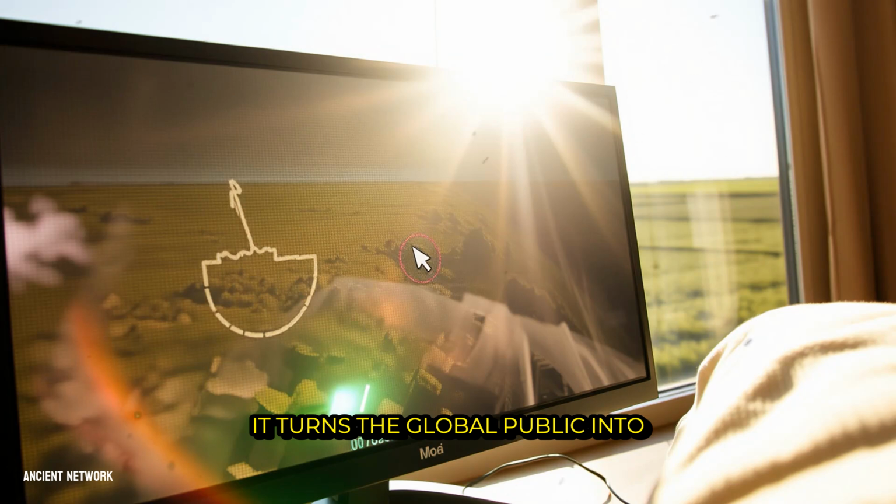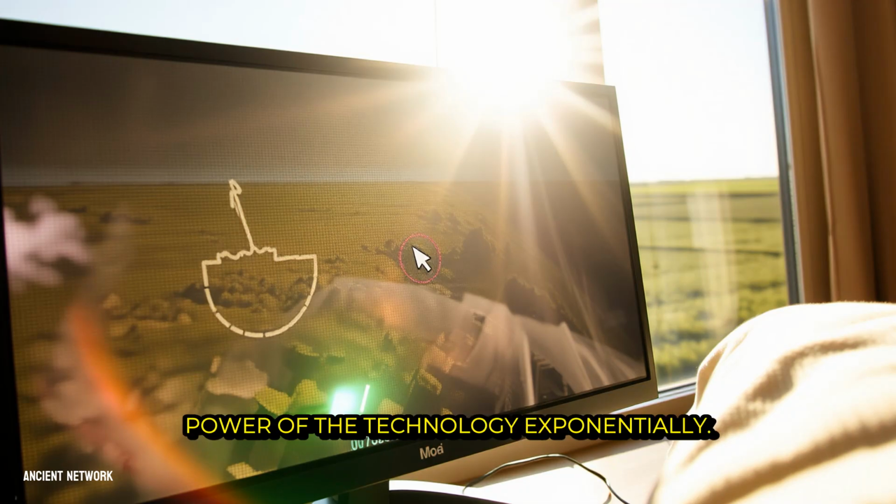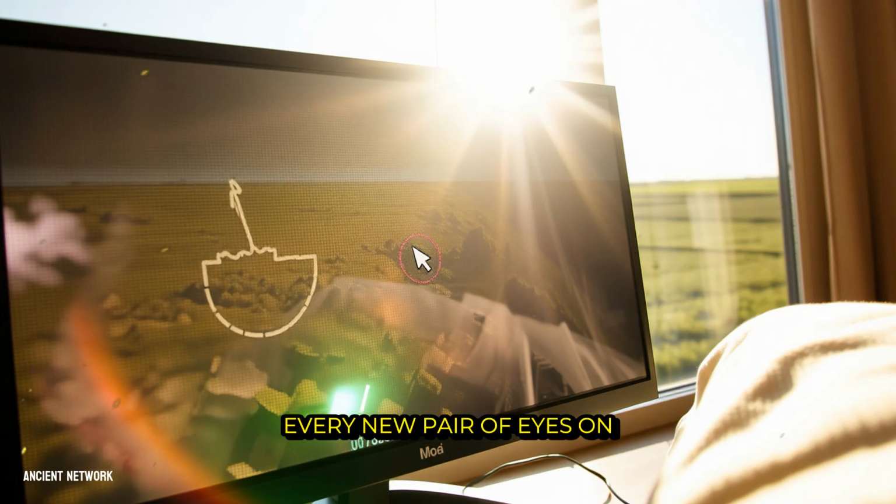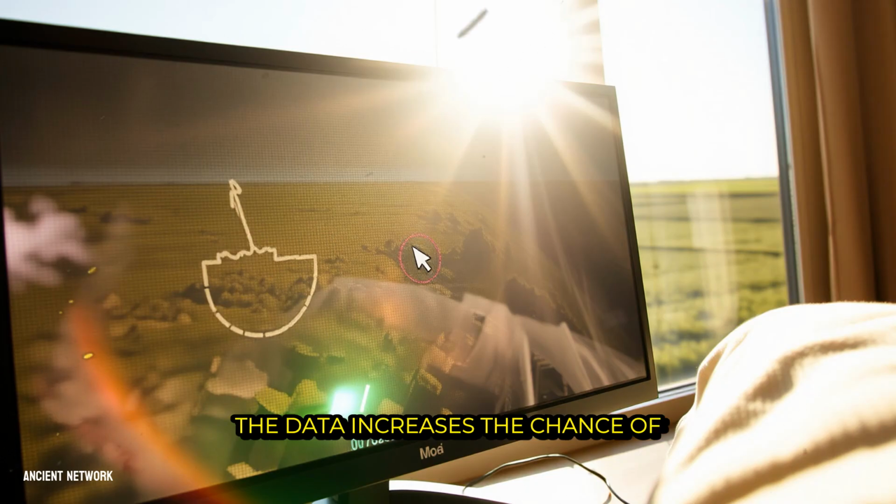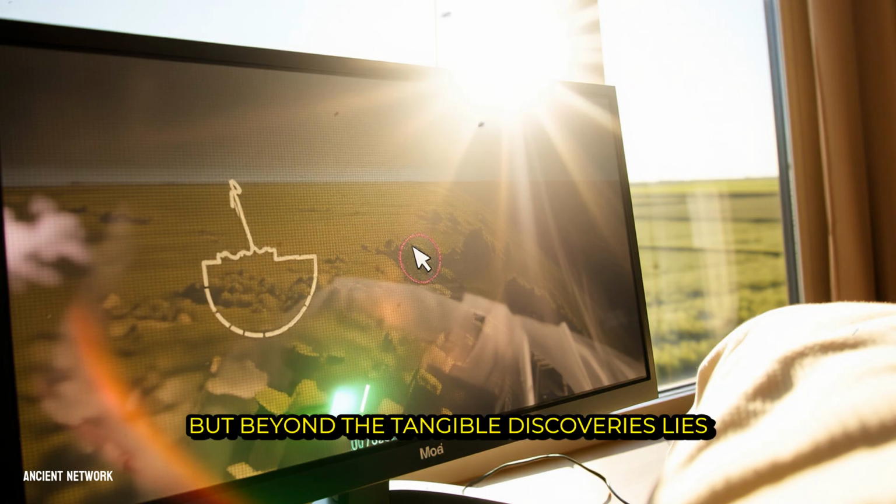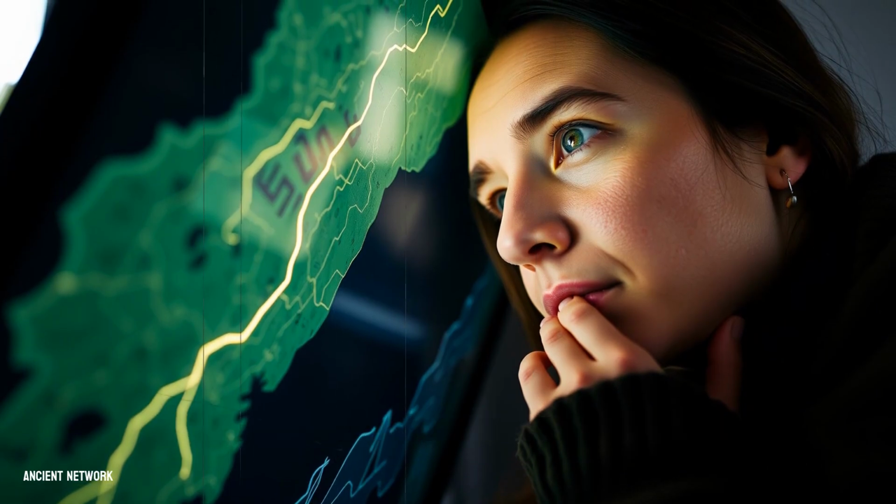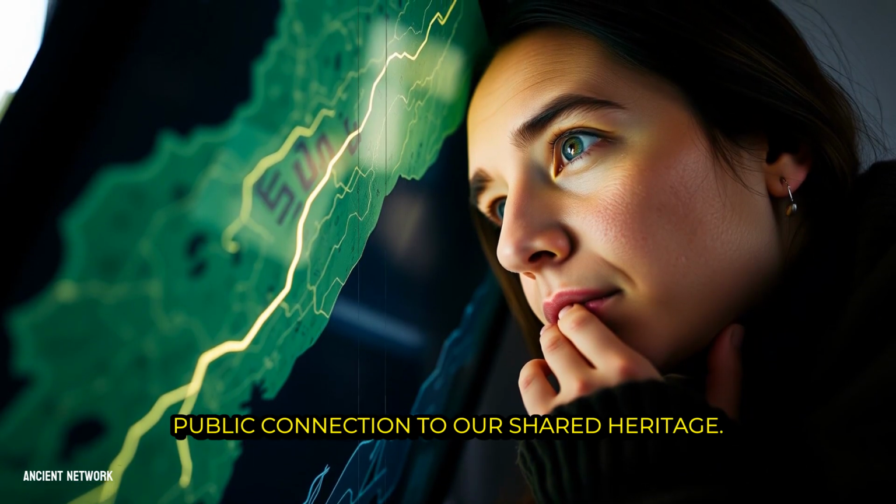It turns the global public into a distributed research network, amplifying the power of the technology exponentially. Every new pair of eyes on the data increases the chance of spotting a crucial feature a busy academic might have missed. But beyond the tangible discoveries lies something even more profound: a deepened public connection to our shared heritage.